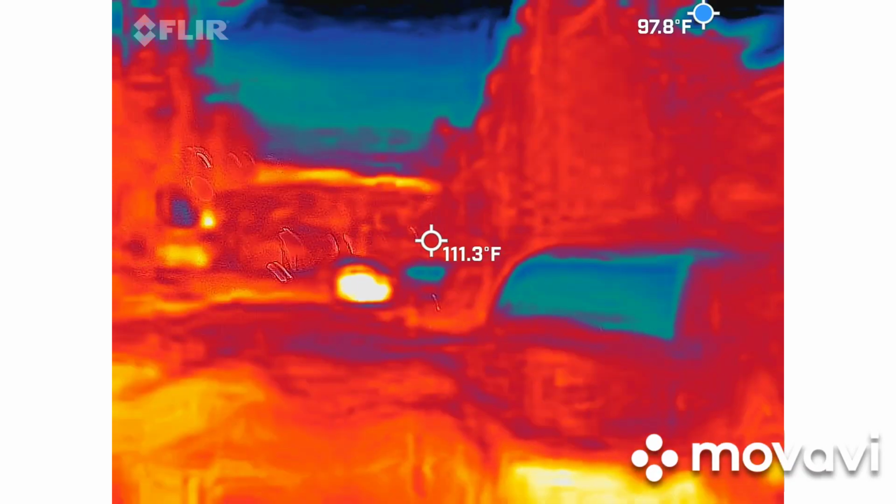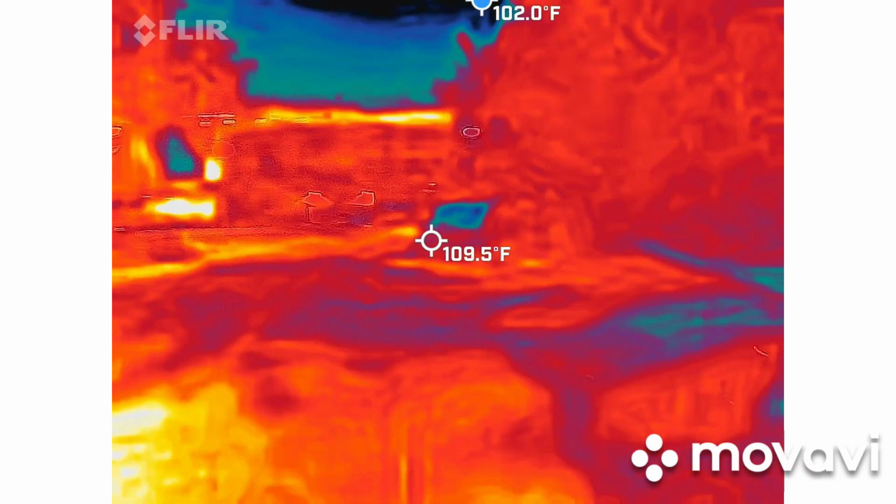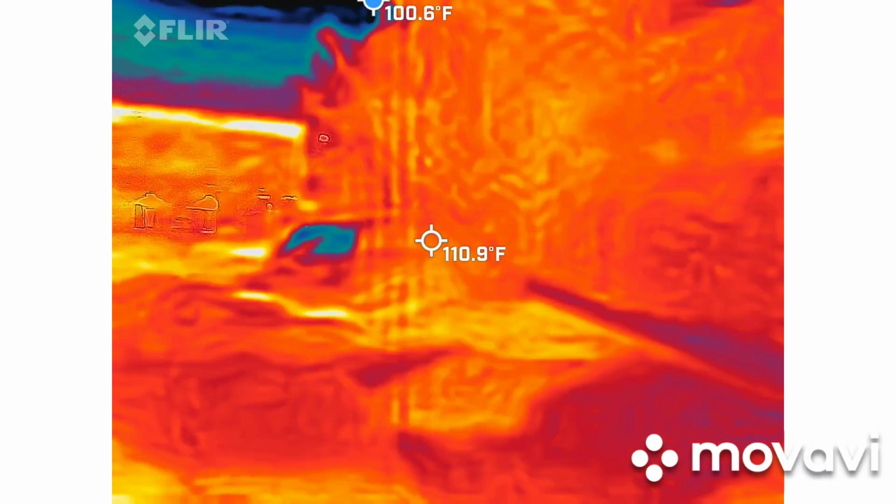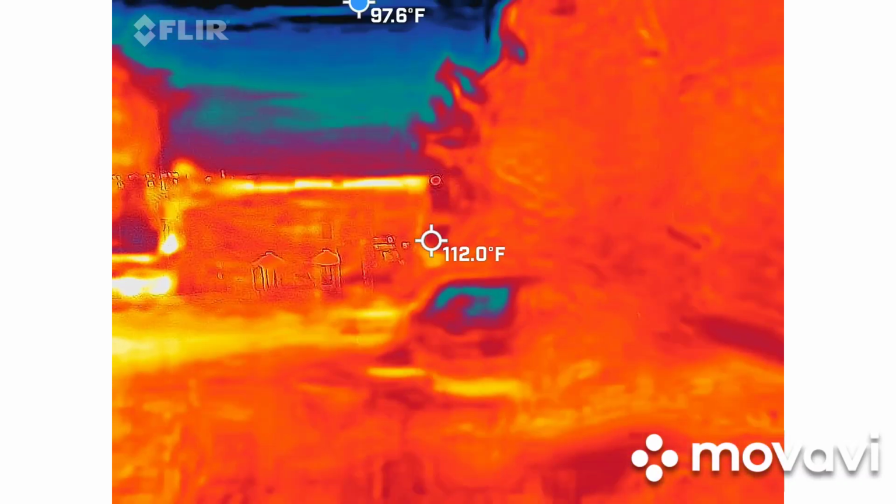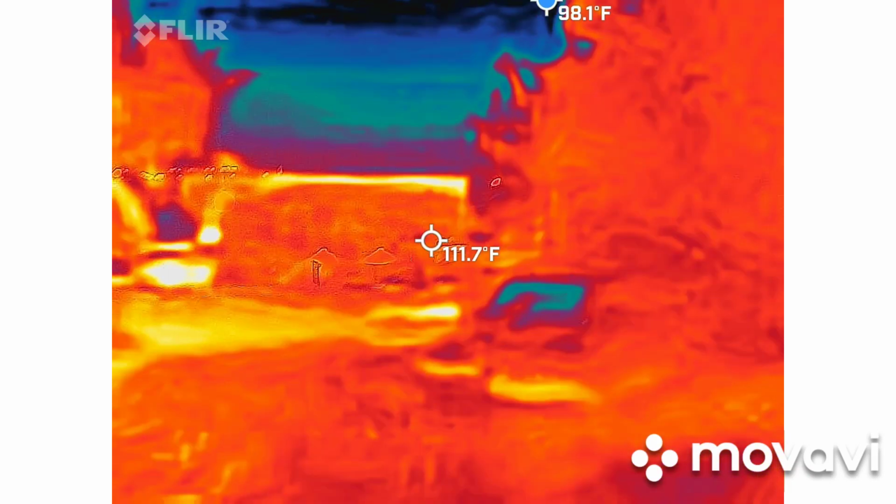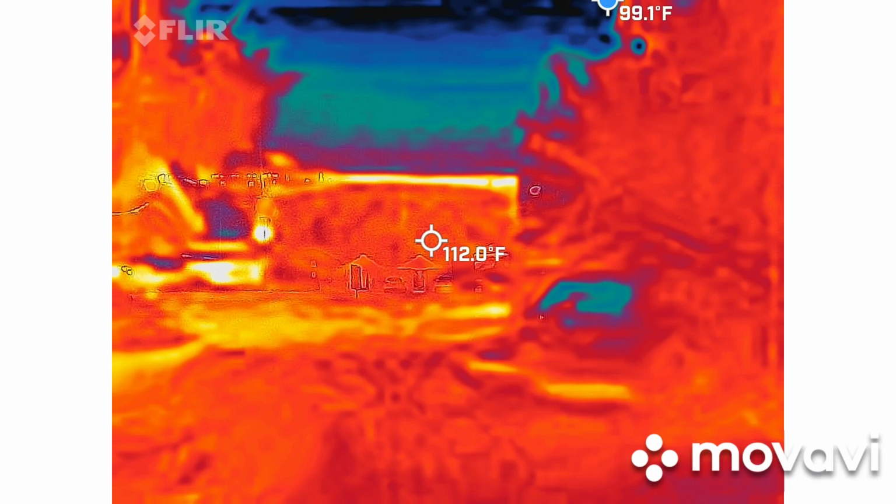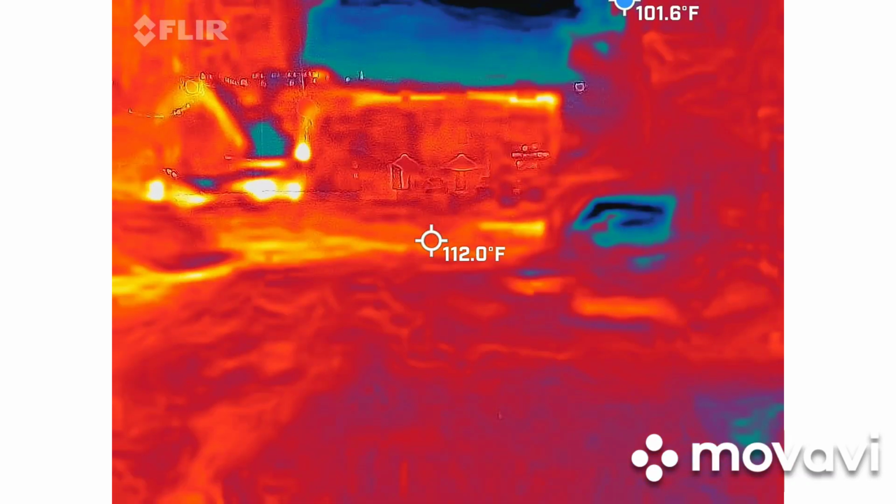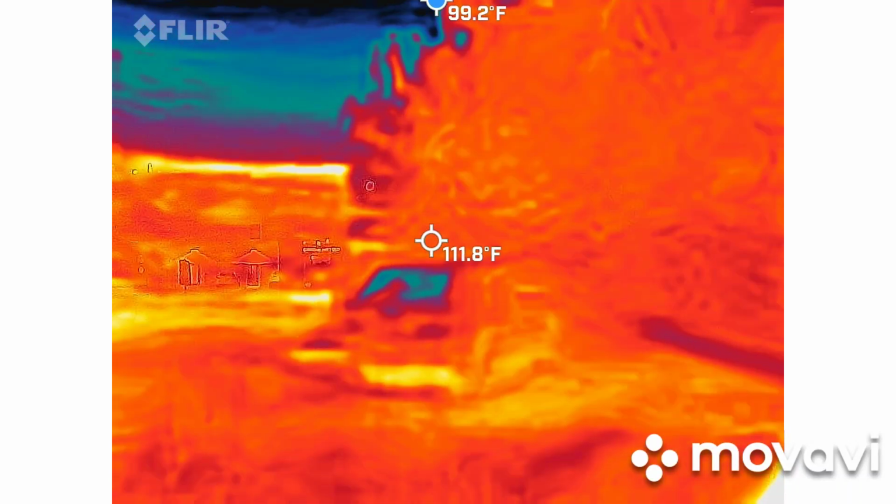Now, my average temperature on my end, George, is 80 degrees. I don't know what you're showing on your end yet. You have a center crosshairs. Oh, that's the average? Okay, 112, 110. So as you move, wherever that crosshairs lands, that's what it's going to measure. I look at, you have 100 down here at the bottom, and then the 115 up there. That's really high. It's definitely not over 100 degrees on these buildings.